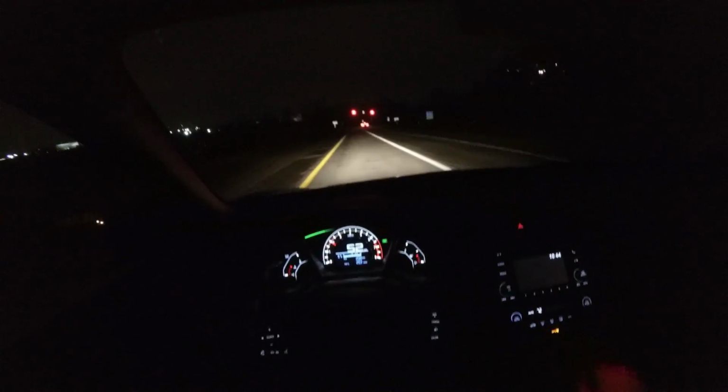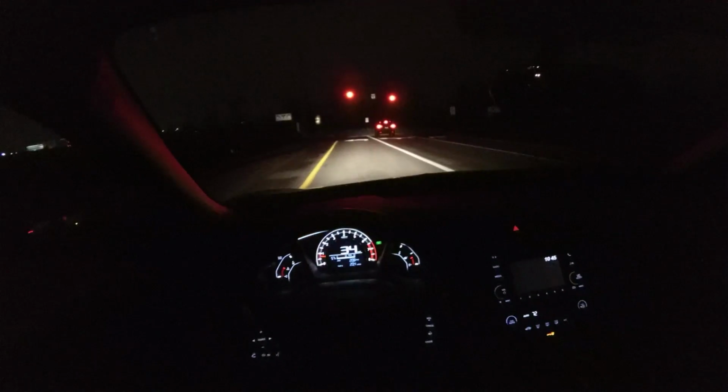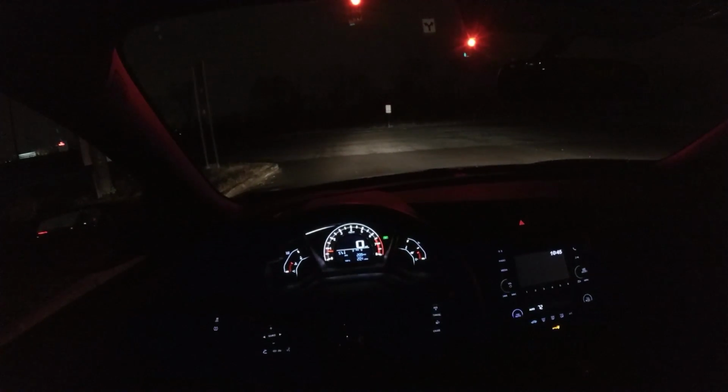But right now, it's pretty dismal. And I'm not usually this hard on cars. In this case, though, because of how good this car looks and how sporty it is and how just complete of a package it is otherwise, this is one glaring fault, a setback that ruins the car for me.